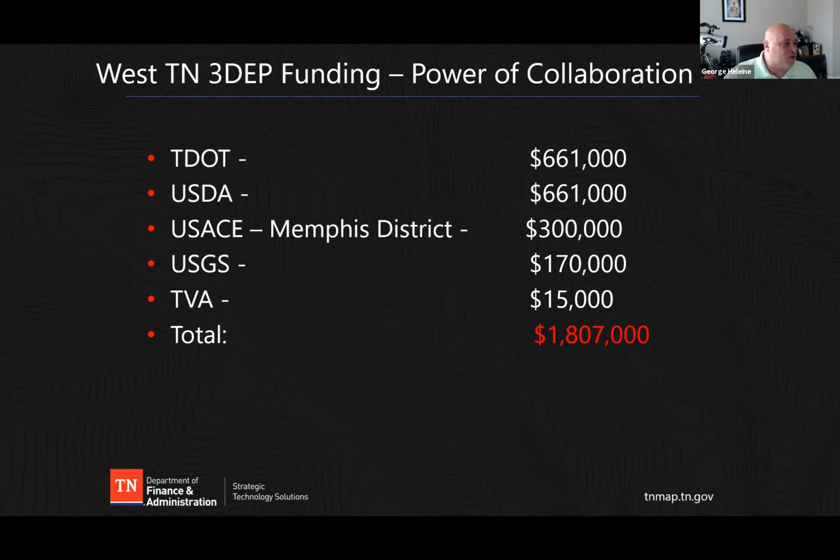So these are some of the folks that have contributed to this effort that Dennis has put together. TDOT, great partner in the state. They step up and do a lot of great things for the state of Tennessee. So this just kind of gives you an example here of the total investment in the state of Tennessee from all the different funding partners. So next slide, please.